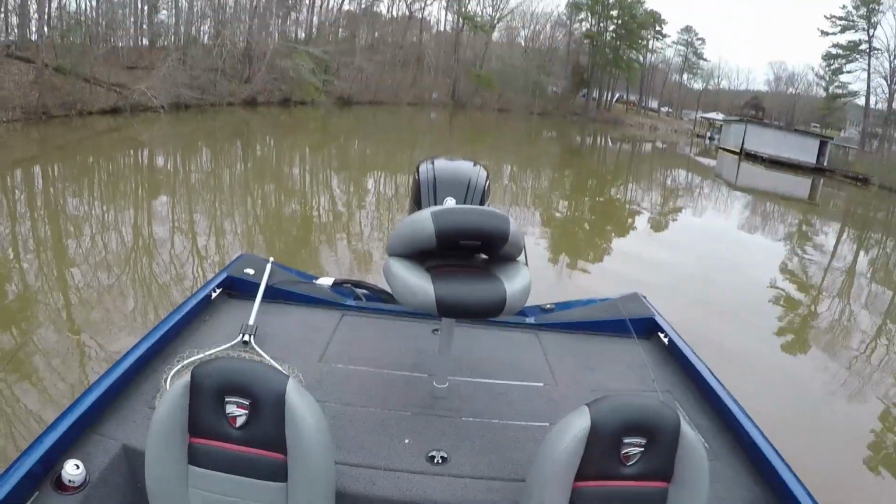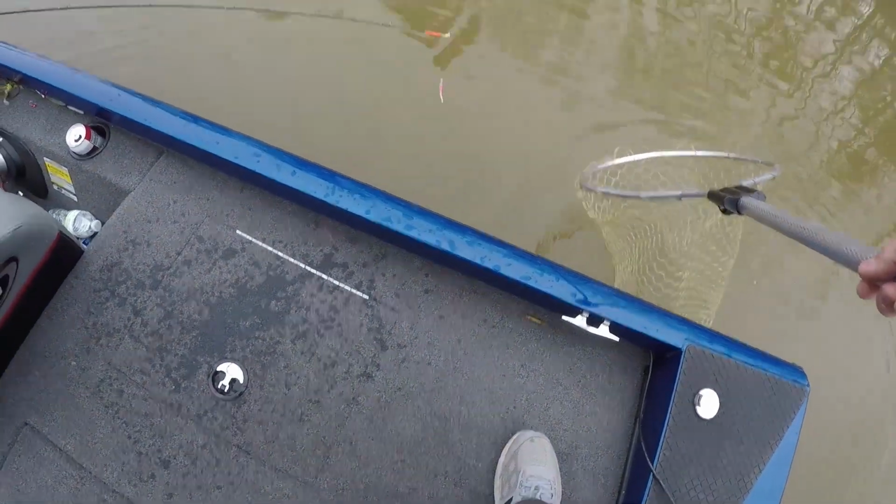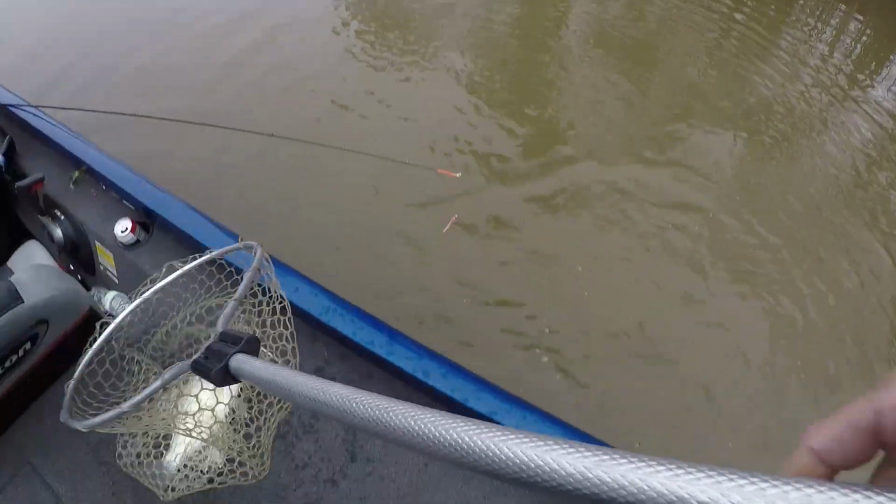All right, found another one, guys. I just seen about 5 come through, and this was one of the bigger ones. Oh boy, he is a nice one. I see you, buddy. He's a nice one. Great day. What a crappie.